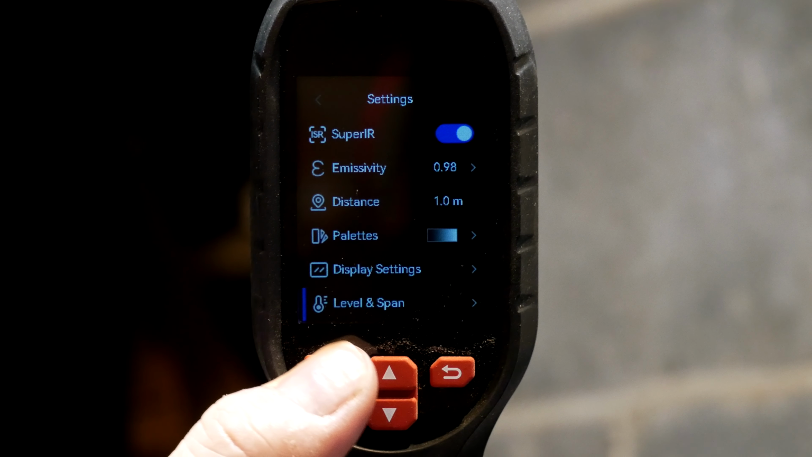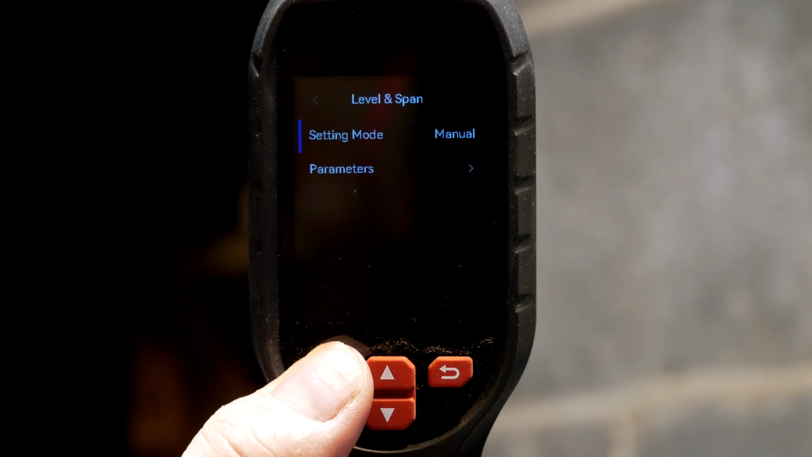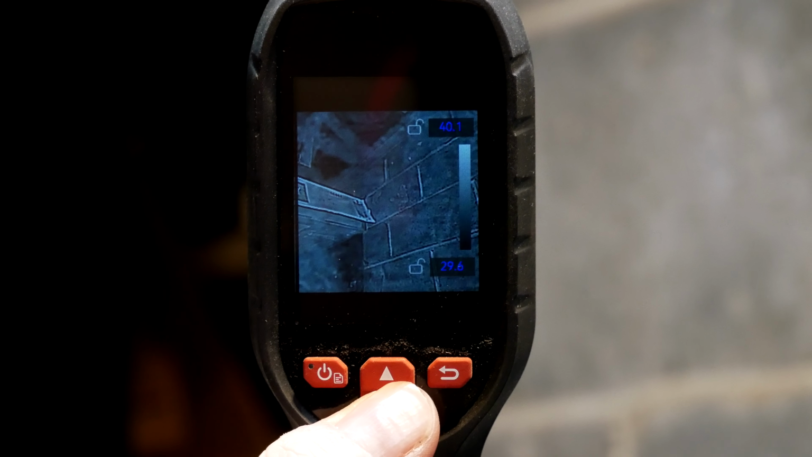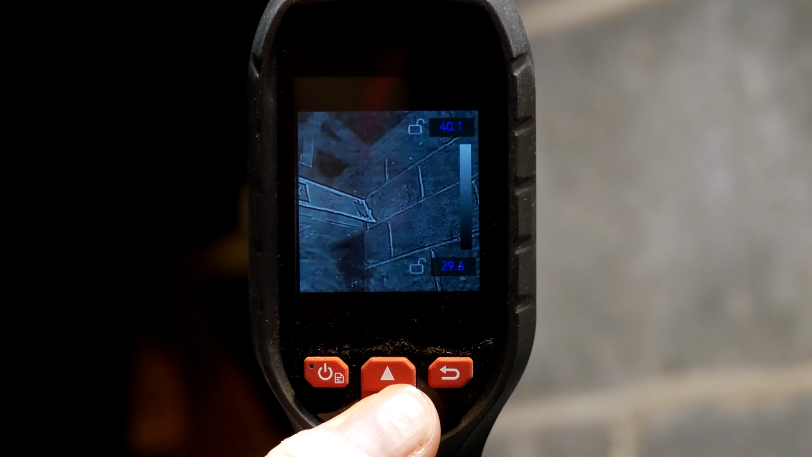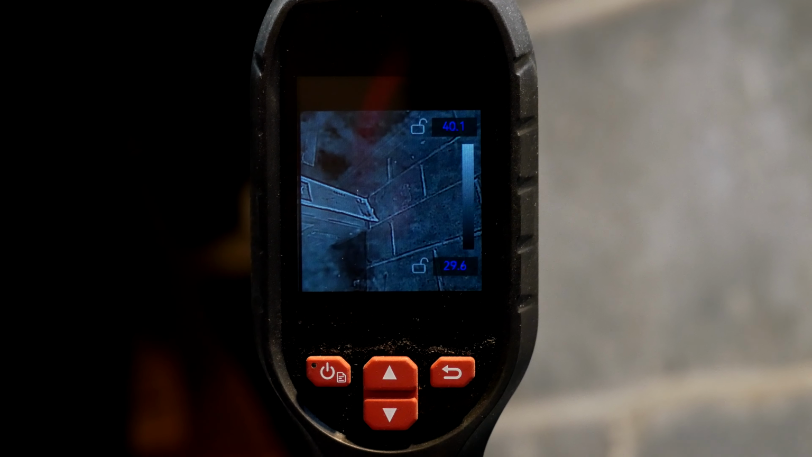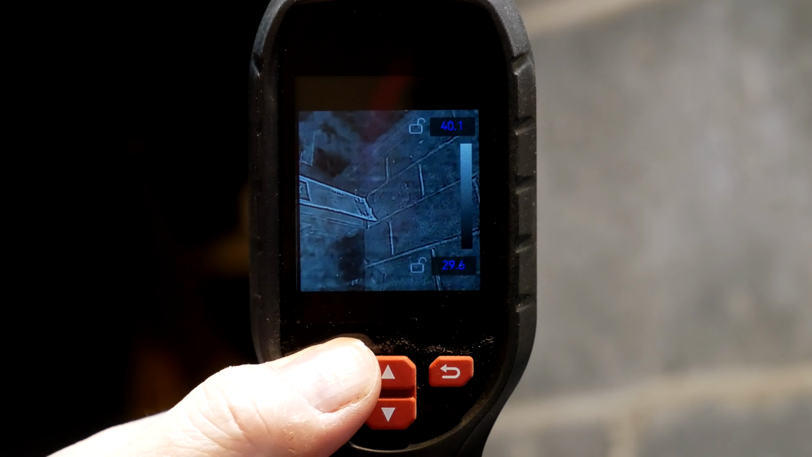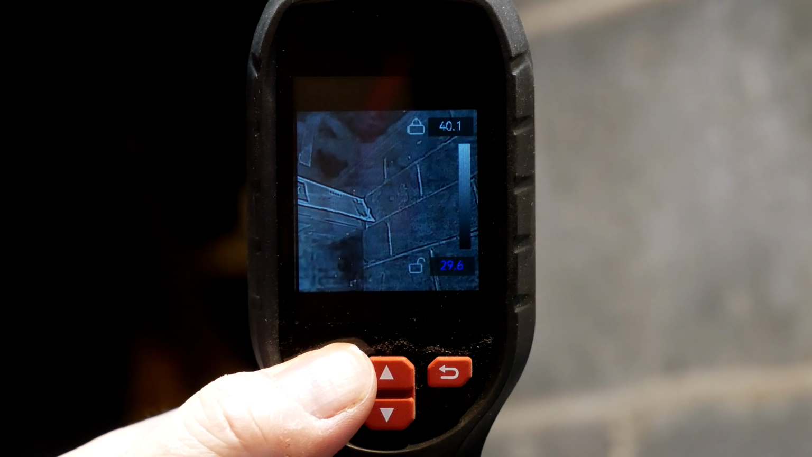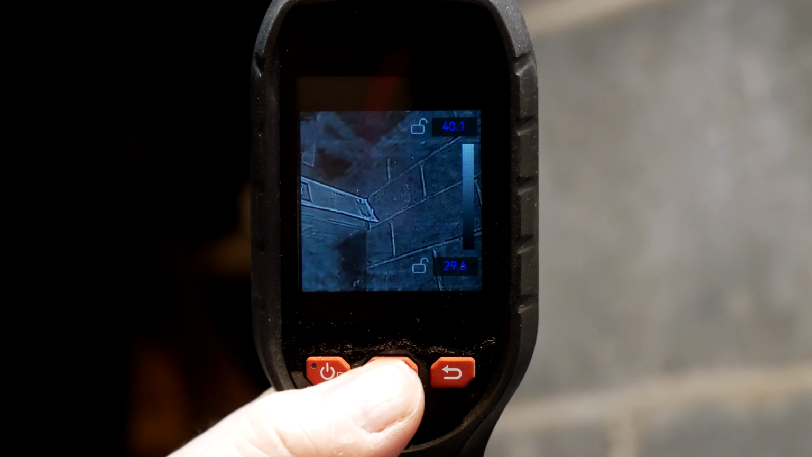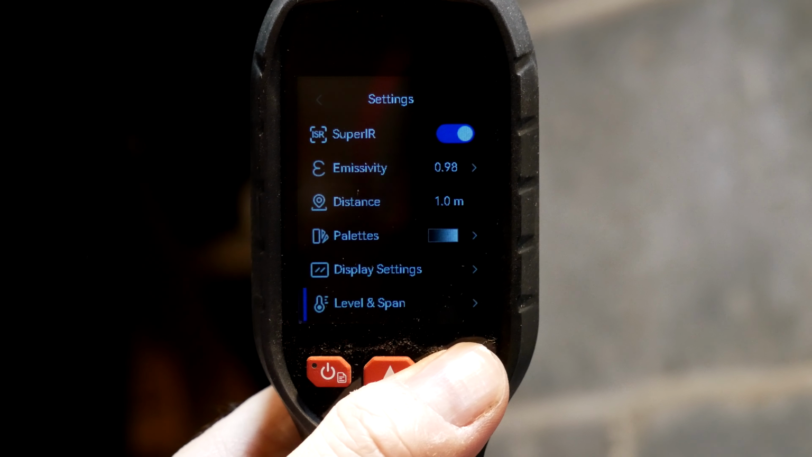And then the level and span. Set to auto. But if you set it to manual, then you can change these 2 values for the range that you want to look for. But I'm not going to change any of them. So let's put that back. Put it back to auto.